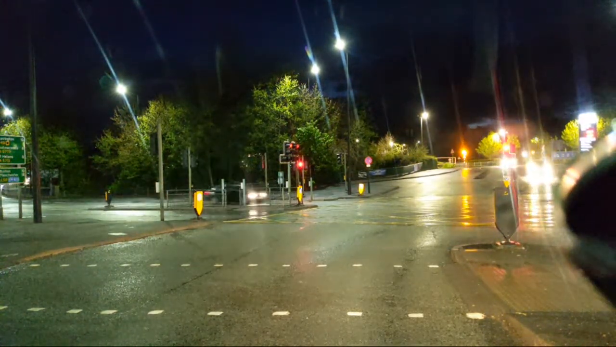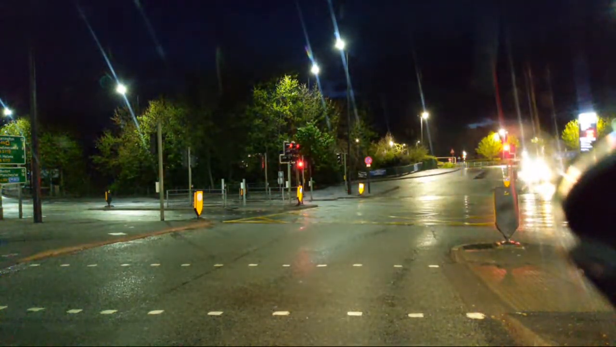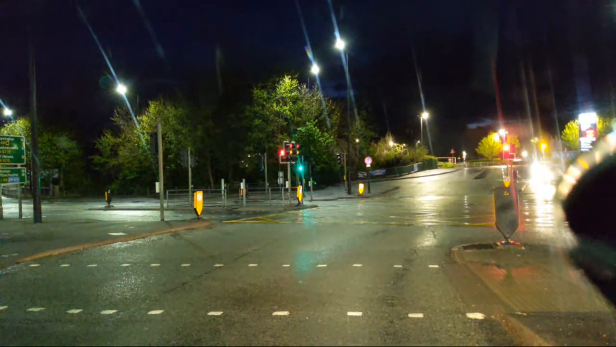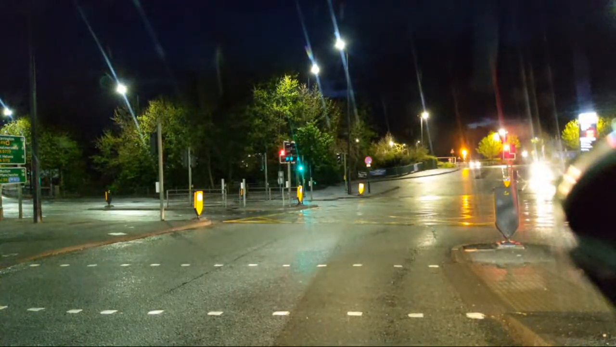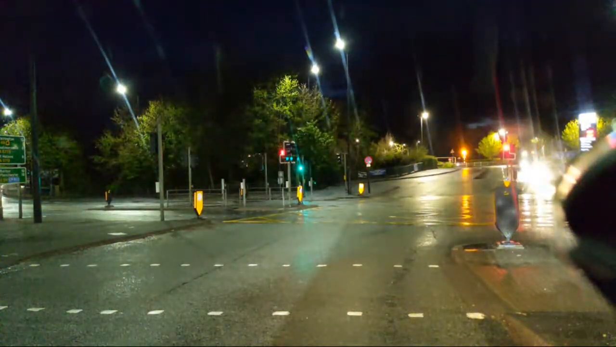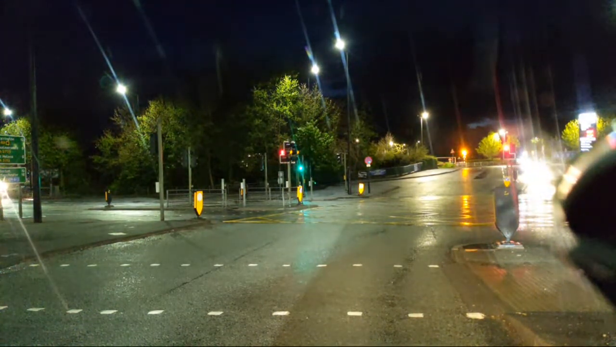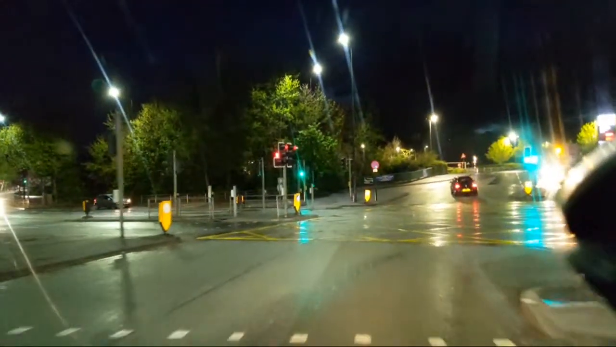Just destined to be cold tonight, aren't I? Well, they went through on red. Must be desperate for some cigarettes or something.